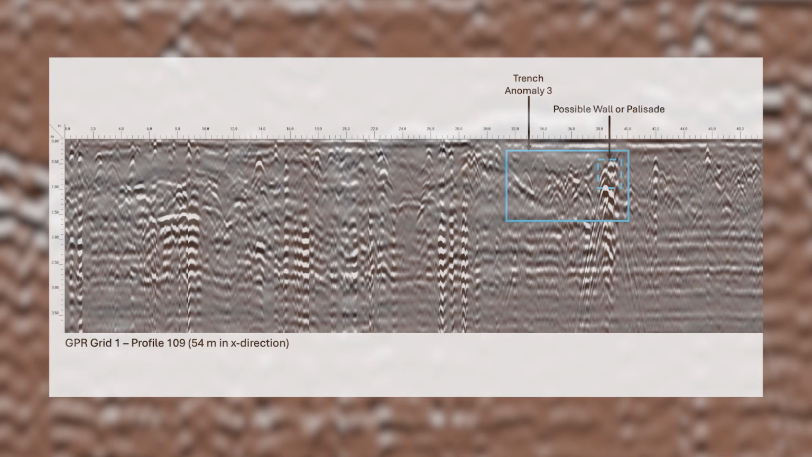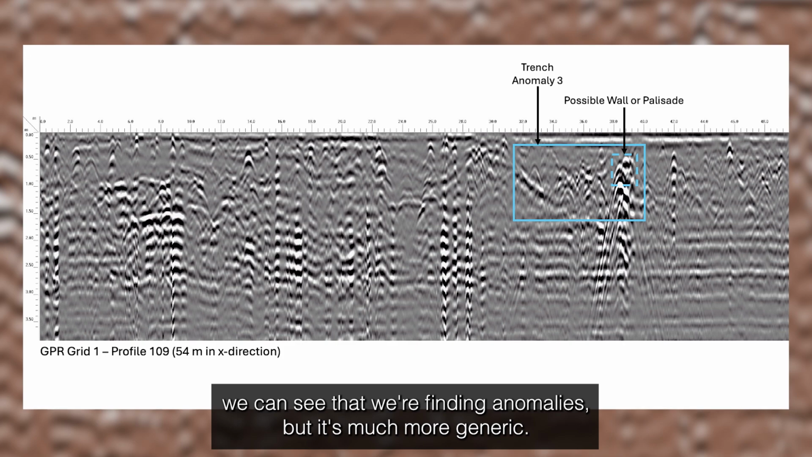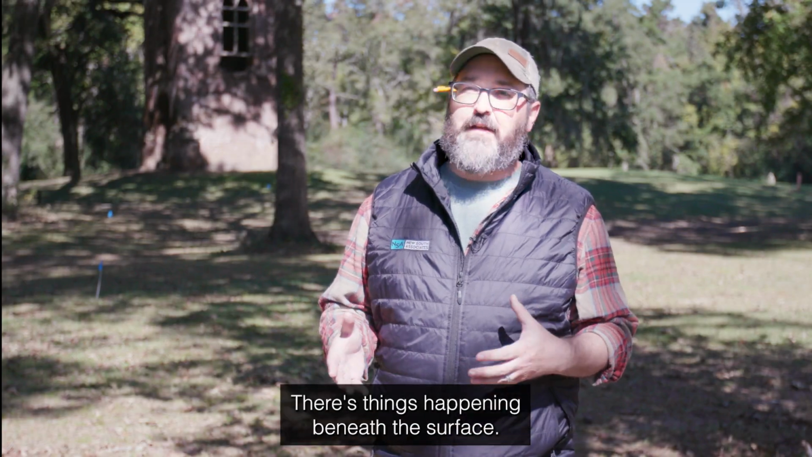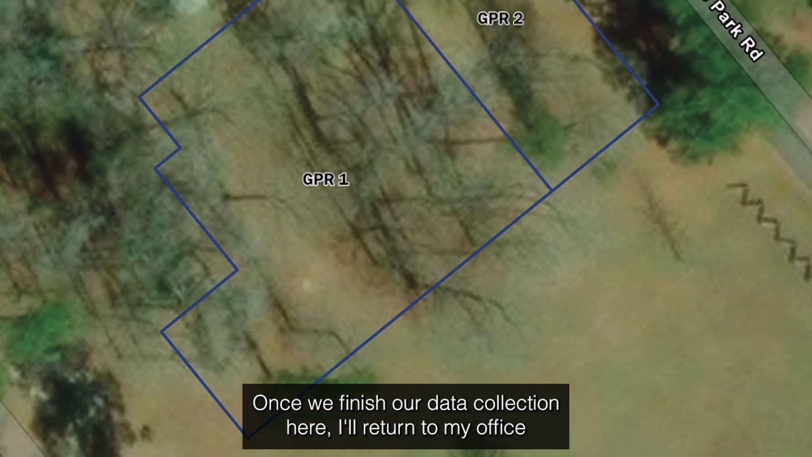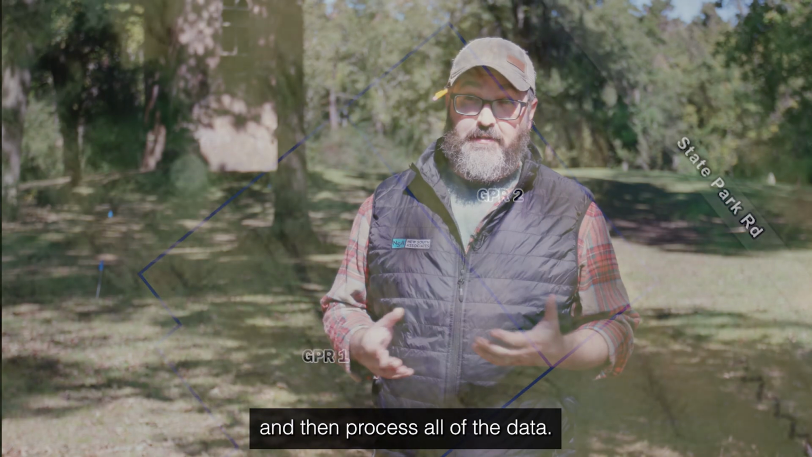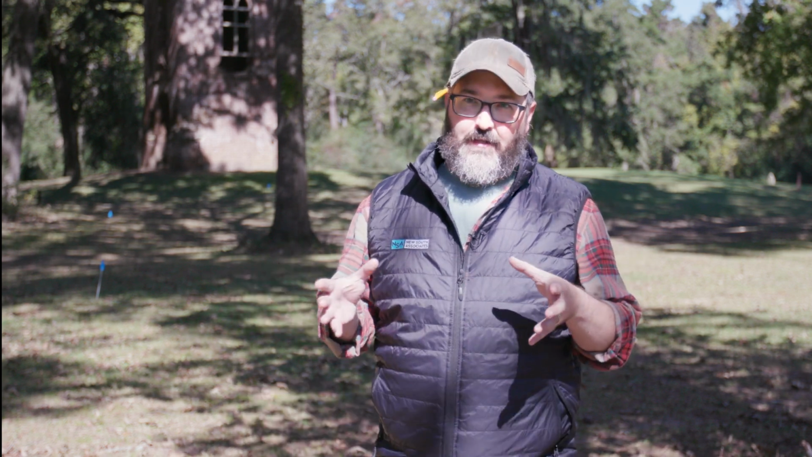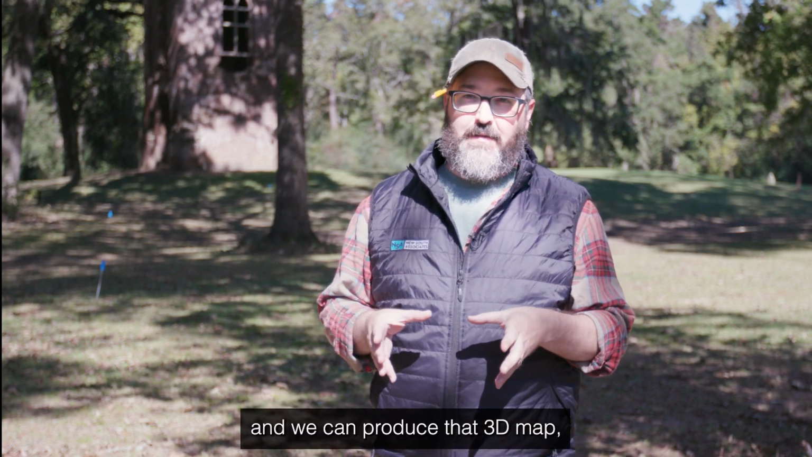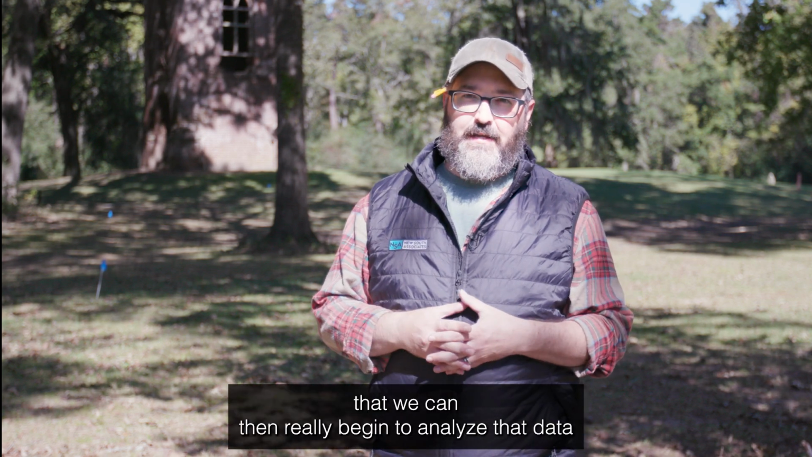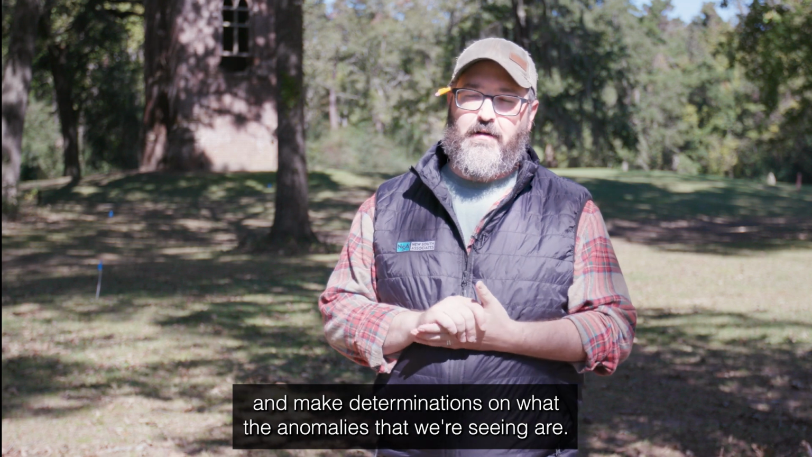What we can tell in the raw data is we can see that we're finding anomalies, but it's much more generic. We can just see that there's anomalies, there's things happening beneath the surface. Once we finish our data collection here, I'll return to my office and then process all of the data. And it's really once we have all of the data compiled and we can produce that 3D map that we can then really begin to analyze that data and make determinations on what the anomalies that we're seeing are.